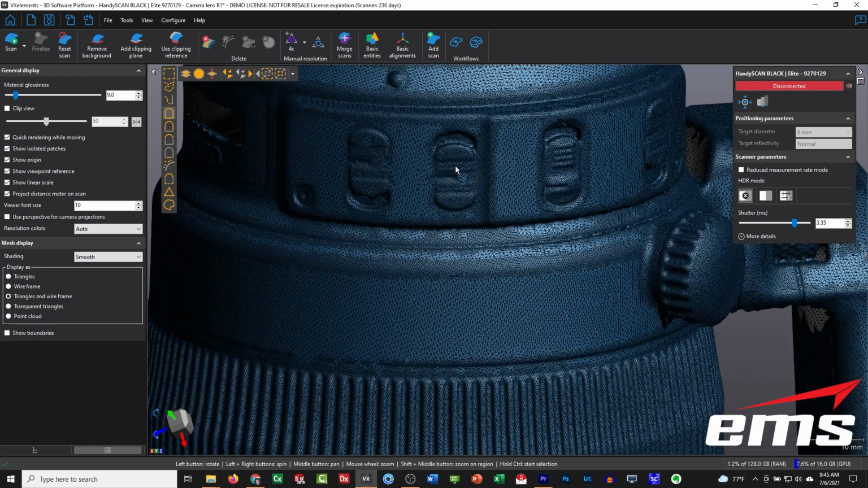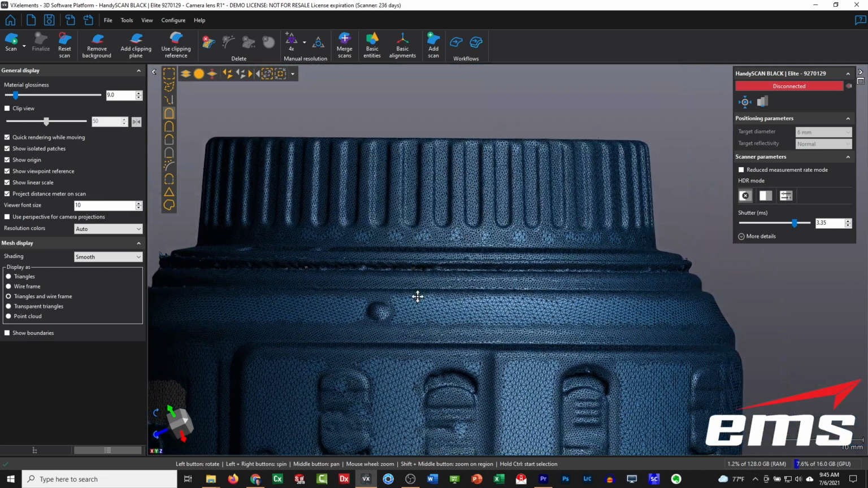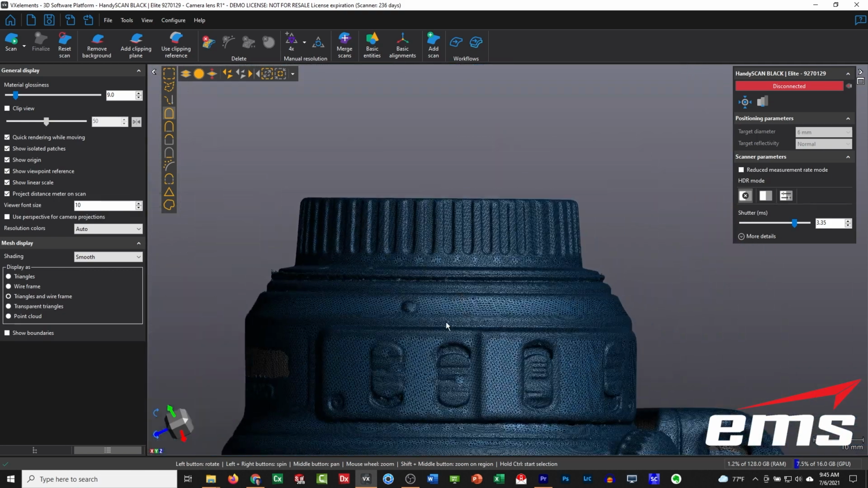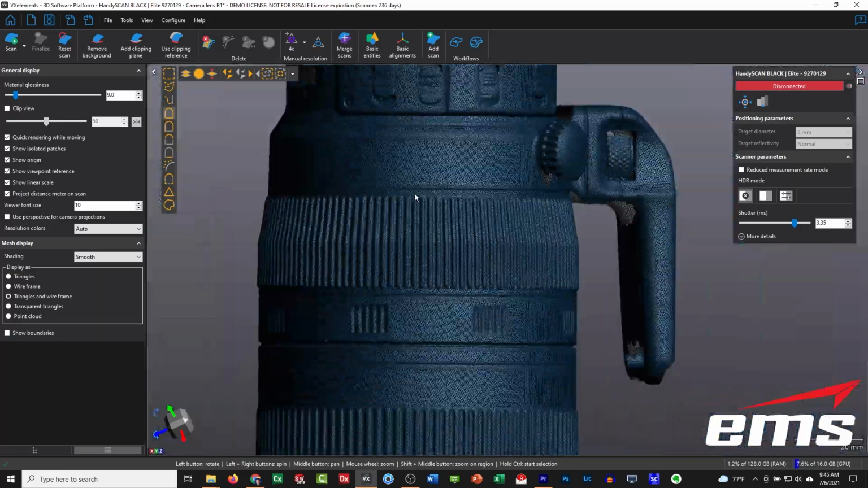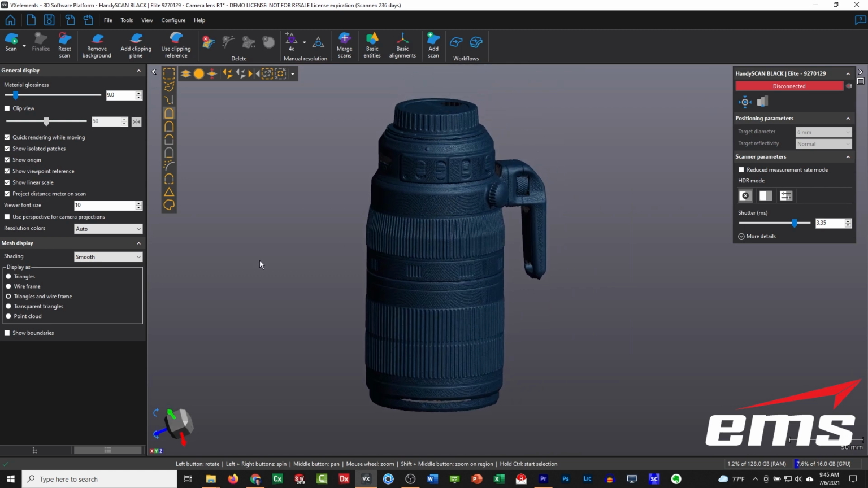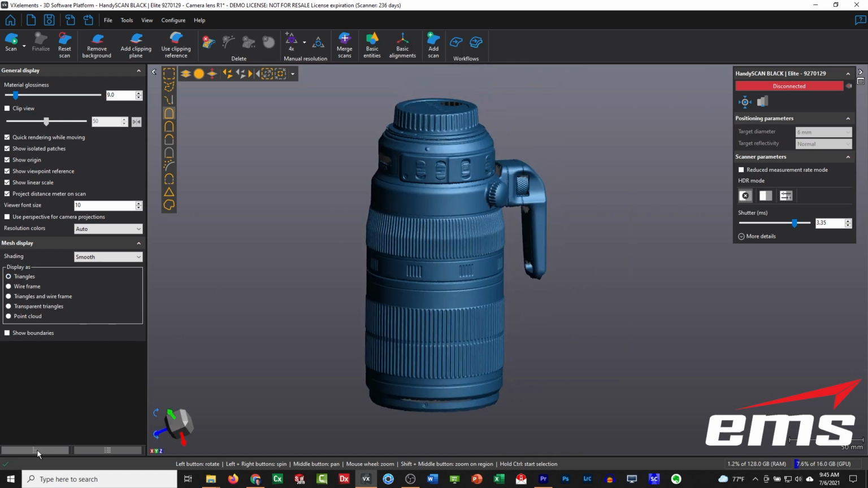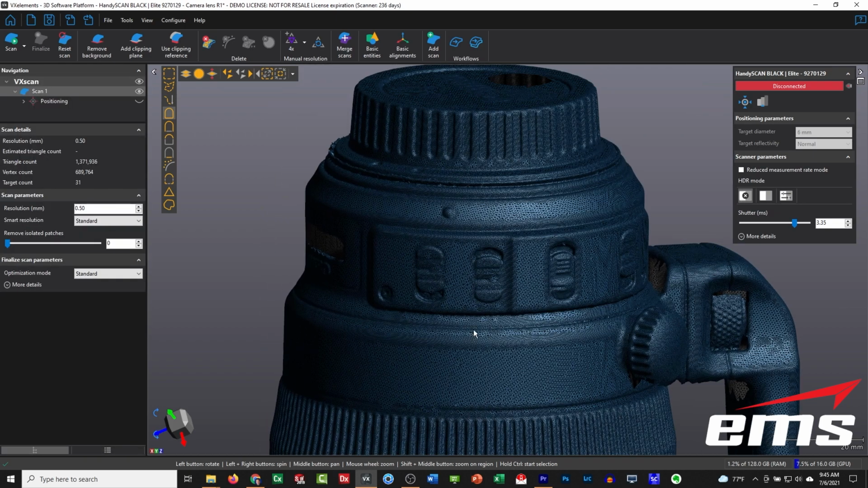If we turn back on our triangles, you can essentially see what's happened. In those tighter areas, we still have tight triangles. You can see up here at the lens cap, down here on the grips, etc. But you can see it's more spaced out in the other areas. Let's leave the triangles on and zoom in here.